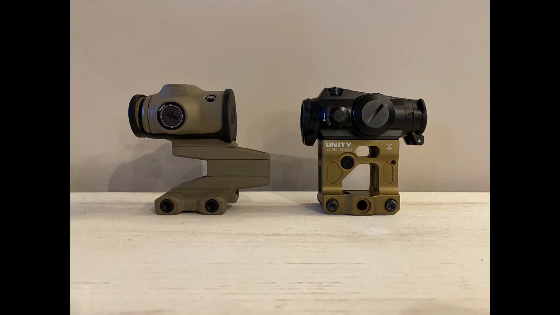The Unity Tactical Mount runs about 2.26 inches at the optical center axis depending on the optic, as they aren't all the same. And when you stack two medium spacers and the short spacer on the Primary Arms optic, you get roughly 2.27 inches, so about 1/100th of an inch difference. Basically the same for all intents and purposes, as you can see in this example.